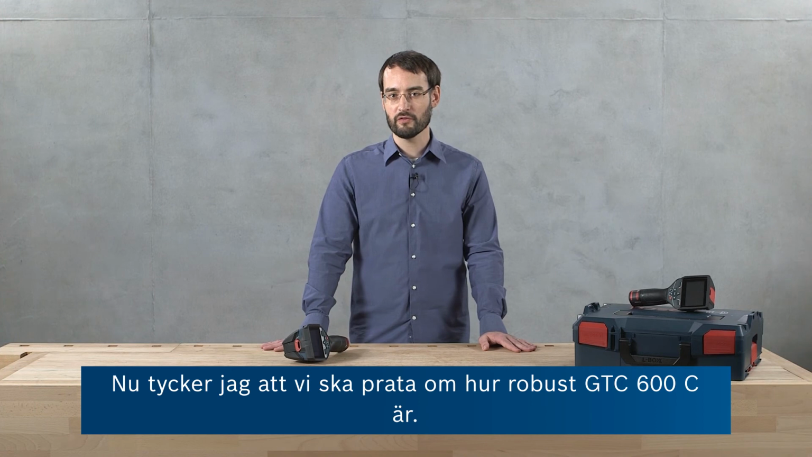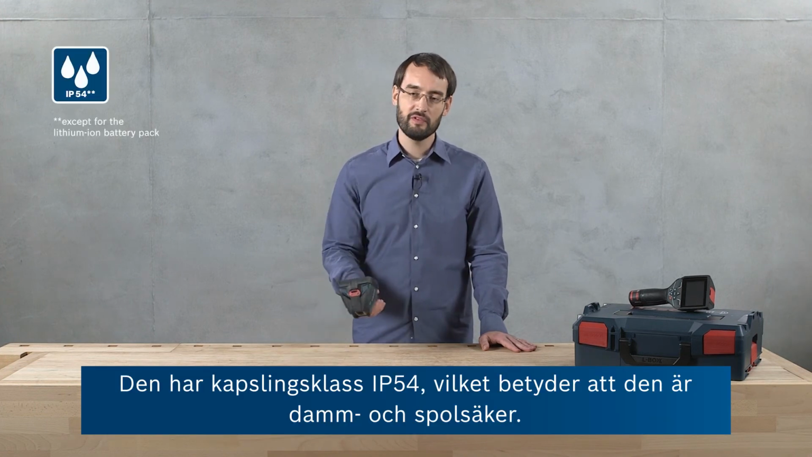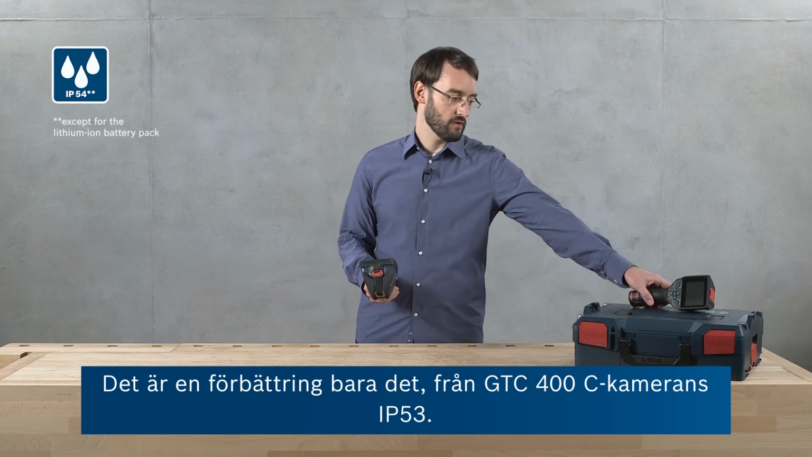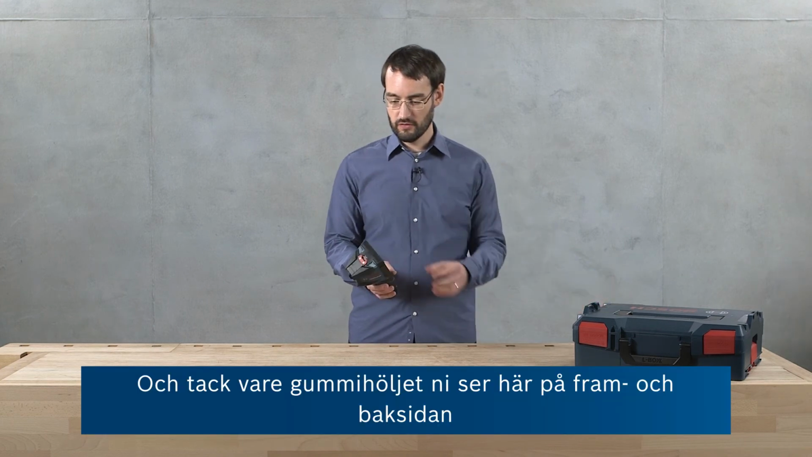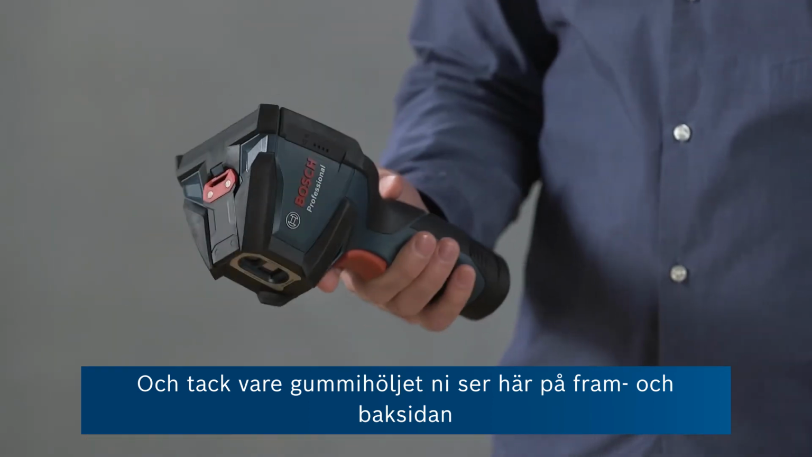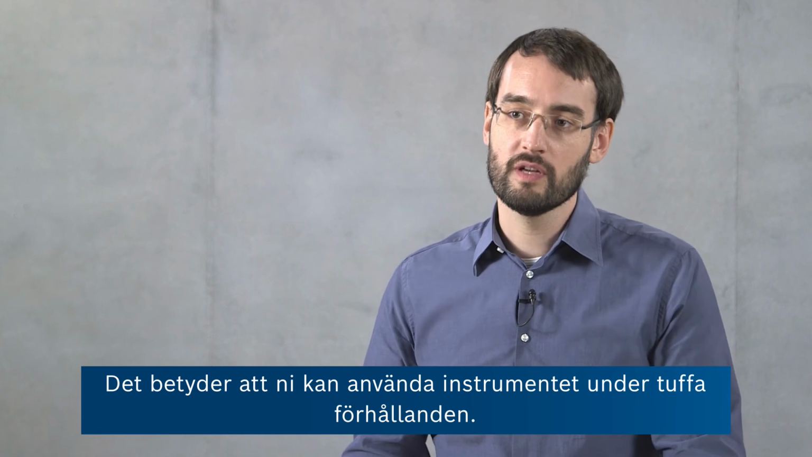Now let's talk about the robust design of our GTC 600C. It has IP54 dust and water protection, which is already an improvement over the IP53 rating of the GTC 400C. And due to the protective rubber caging here, you can see at the front and back, it can also withstand being dropped from considerable heights. So you can safely use this tool in harsh conditions.